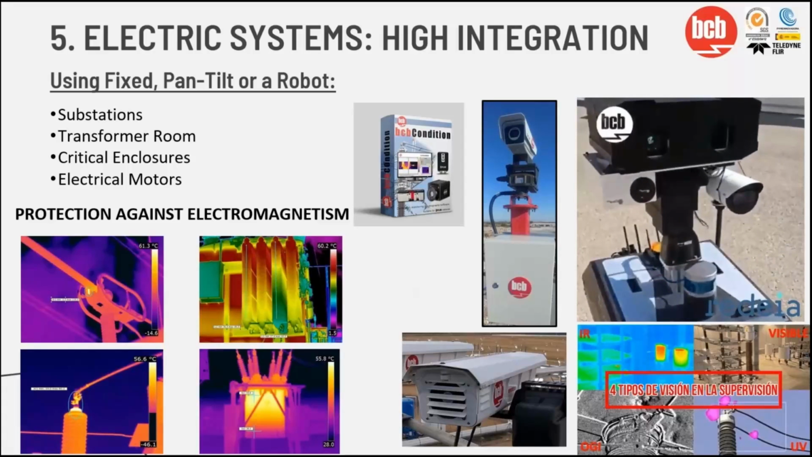This robot has 4 cameras: the visible camera, the thermographic camera, the OGI camera for detecting gas like SF6, and also one that detects the corona effect, which is the ultraviolet camera.